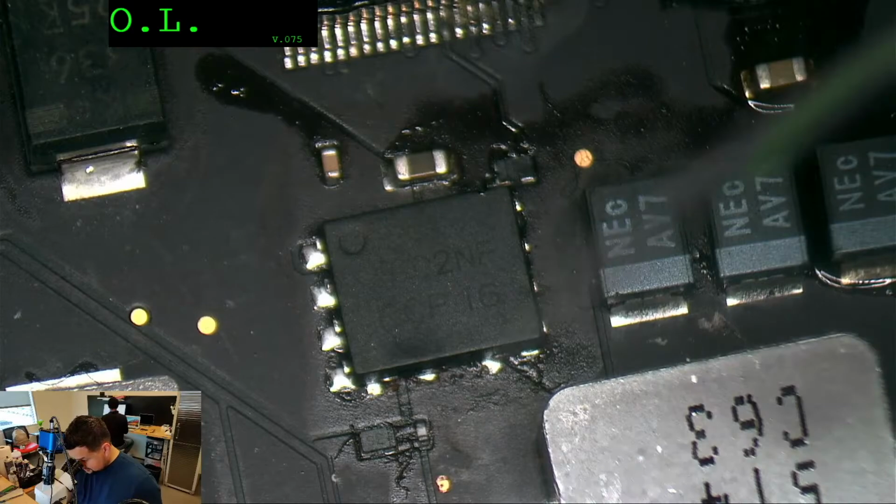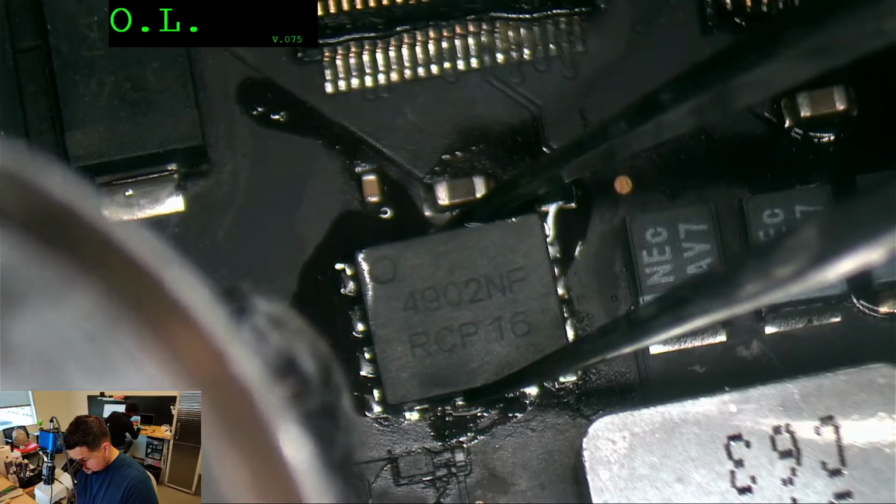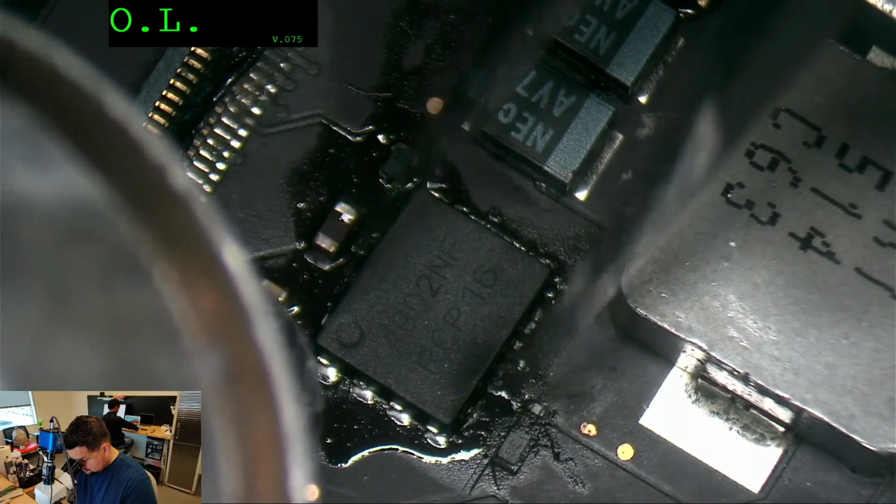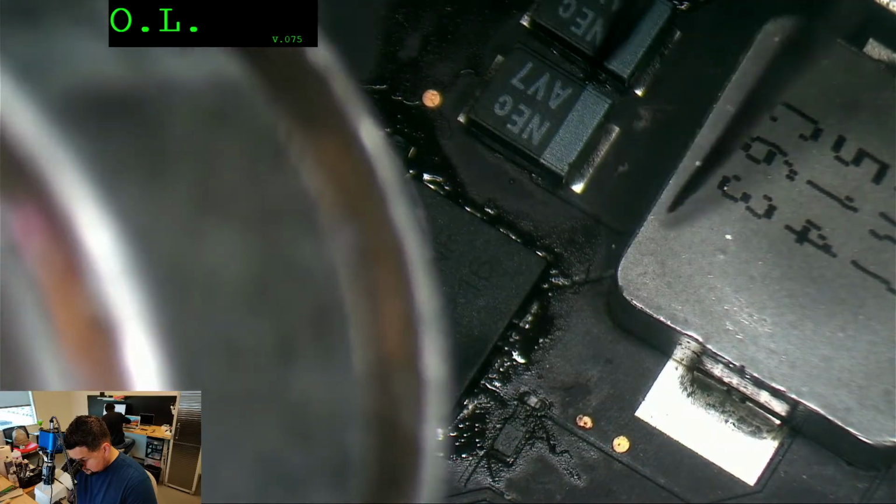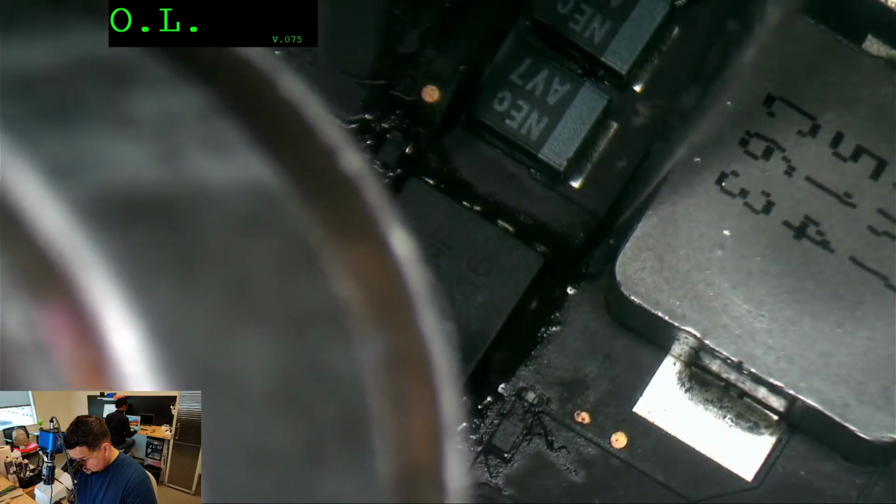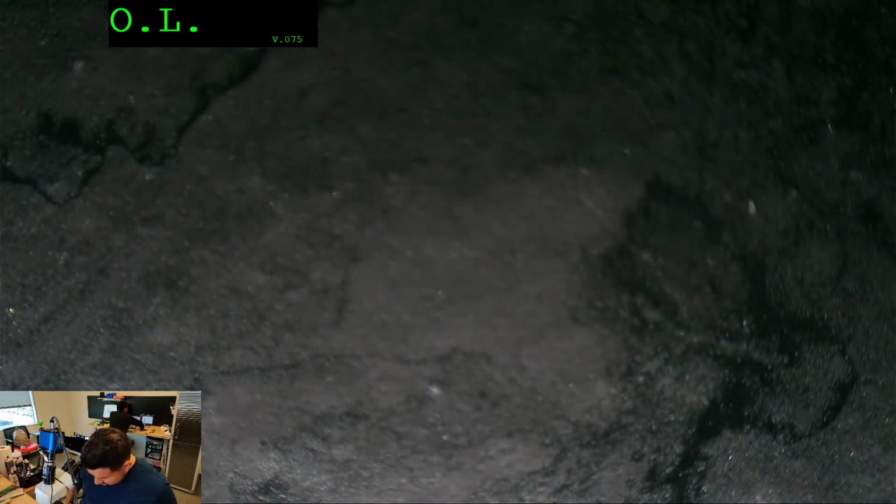Okay. Okay, Q7130 is back. Don't move it too fast.